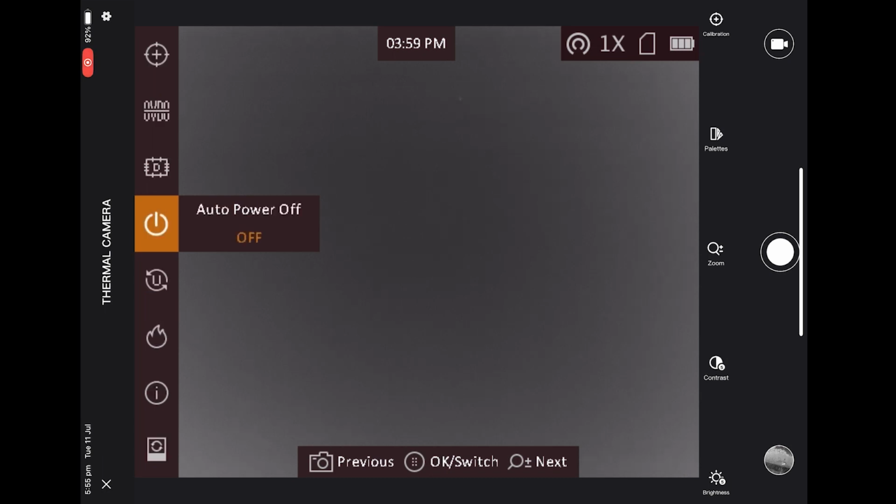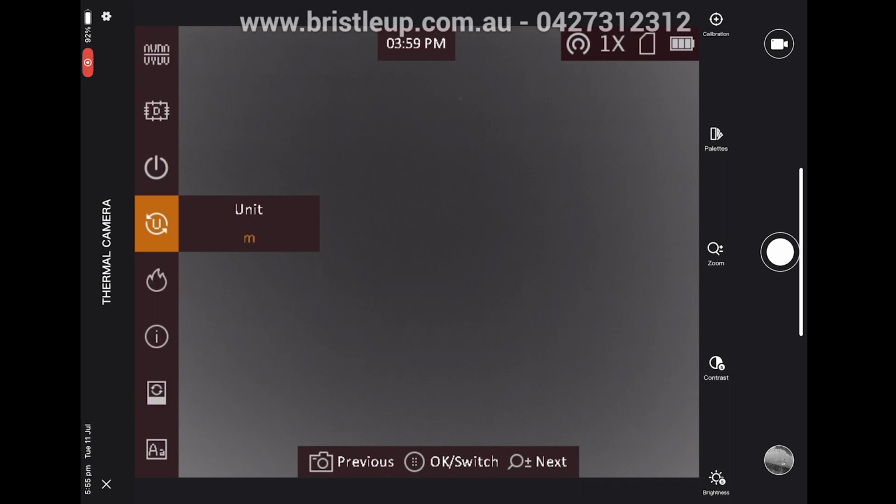Now going down again, we've got auto power off. Now basically this will just set options to whether the device will turn itself off after a period of time. Now units, that's just whether it's going to show things in meters or yards. That's not really going to matter to anyone unless they've got a rangefinder on the unit or doing some sort of measurement. Now burn prevention. Burn prevention, you want to have that on, in my opinion.